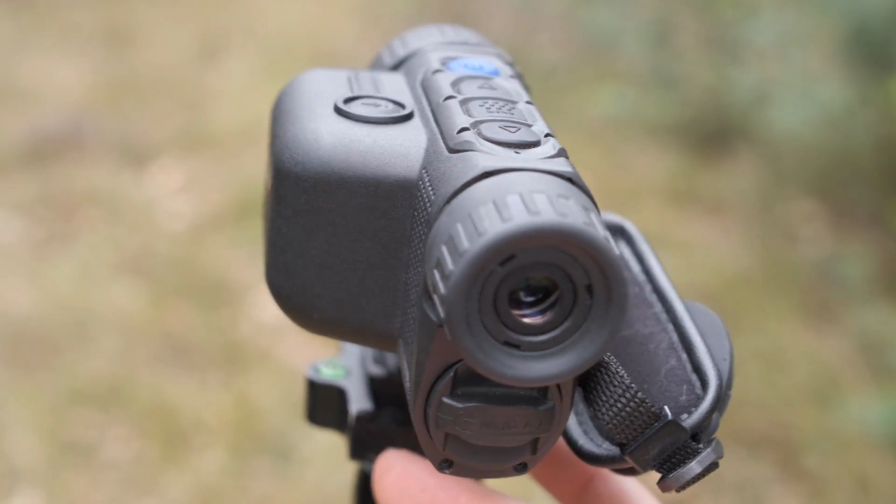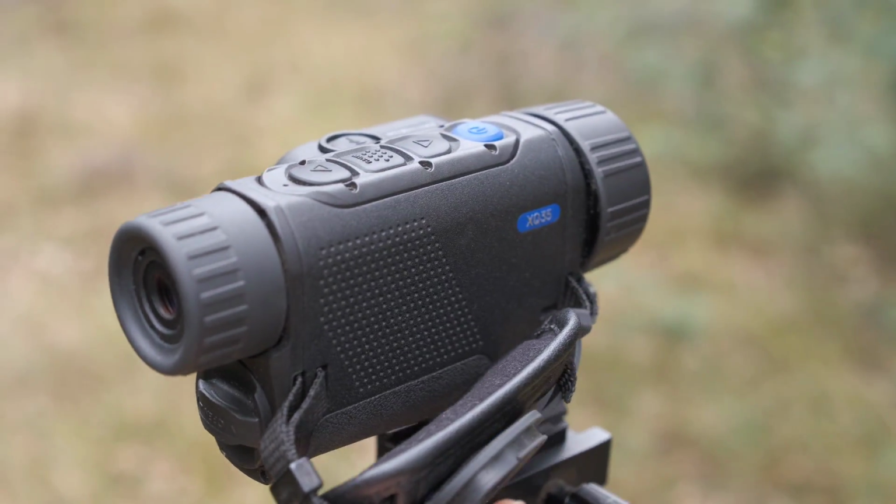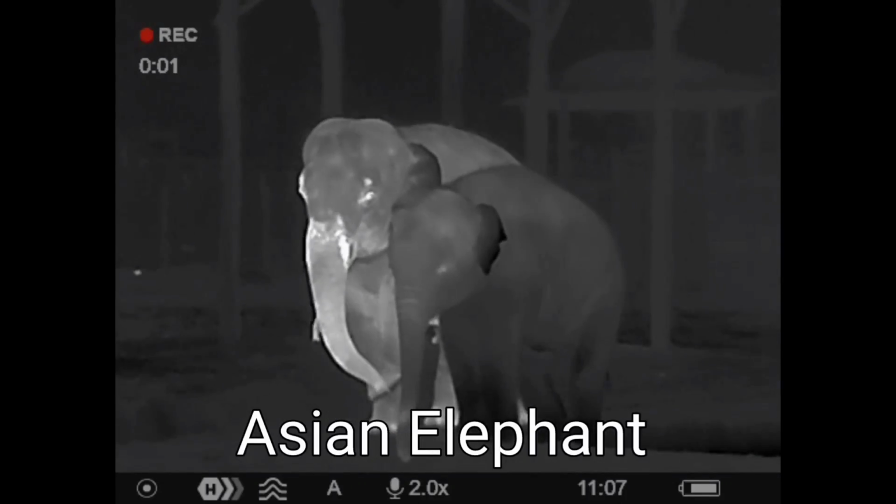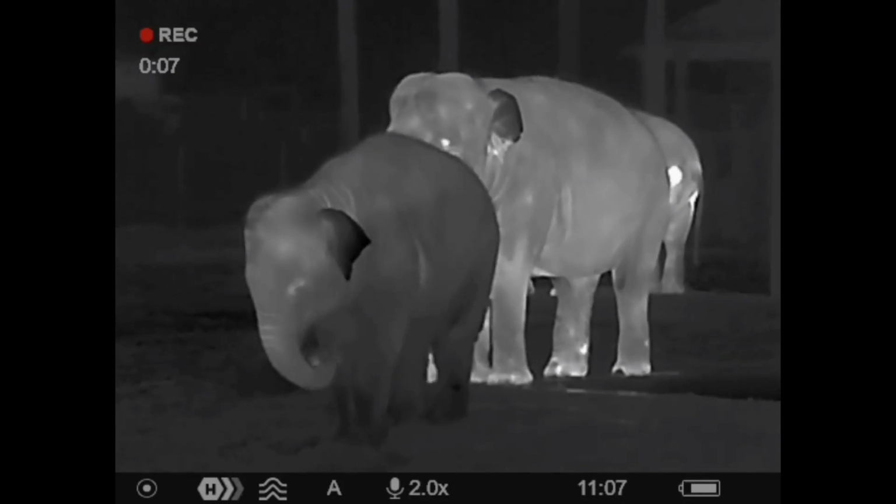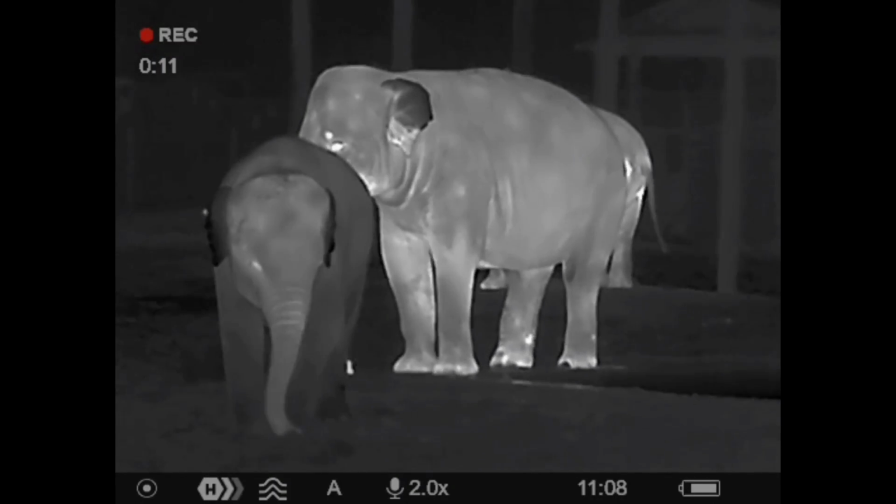What's that mean? Well, the connection is stronger and I have experienced 0 dropouts. I've got 0 in capitals on my notes. The initial connection with my Android devices is lightning fast, and you really can tell this is improved with the new 5 GHz Wi-Fi. Awesome stuff if you want to stream an image to a remote screen without latency and